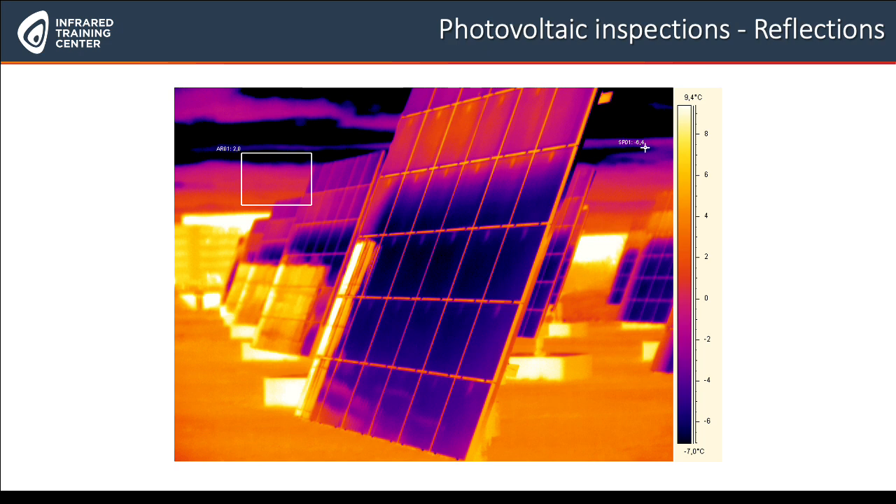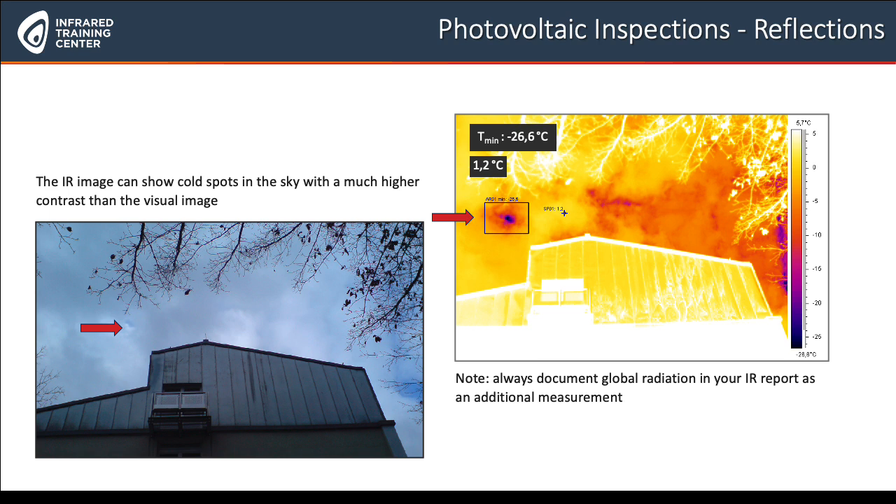Another thing to bear in mind, if you compare the two images here, the photo on the bottom left with the infrared camera image, if we look at this cold spot here, where we have this little arrow, this is, of course, a little hole in the sky between the clouds, so to say. You cannot really see this well in the photo, but you see it very clearly with an infrared camera. And this is where the minimum temperature comes from. So the minimum measured temperature here, or apparent temperature, we should say, is -26. Those who've heard about level and span know what that can cause for the image. So we have to be aware of that.